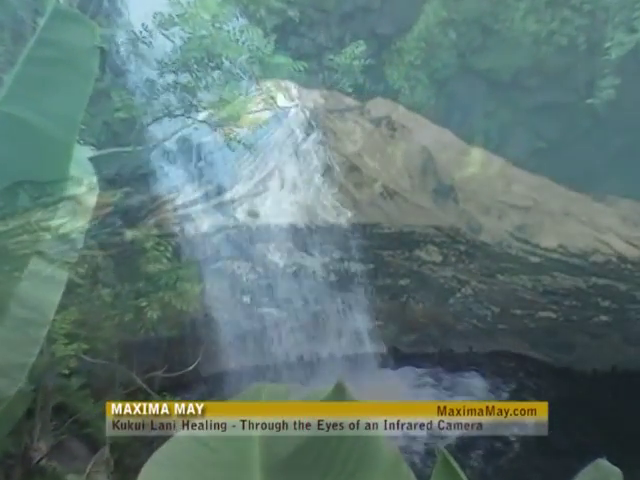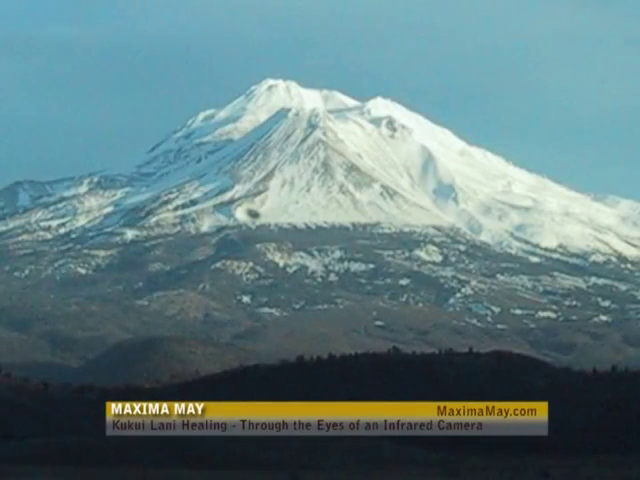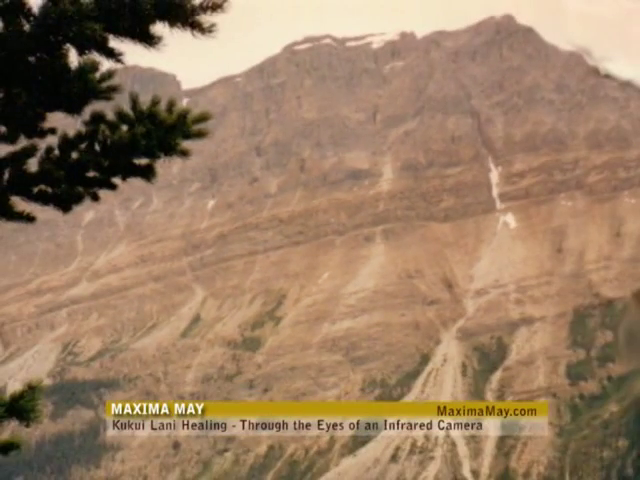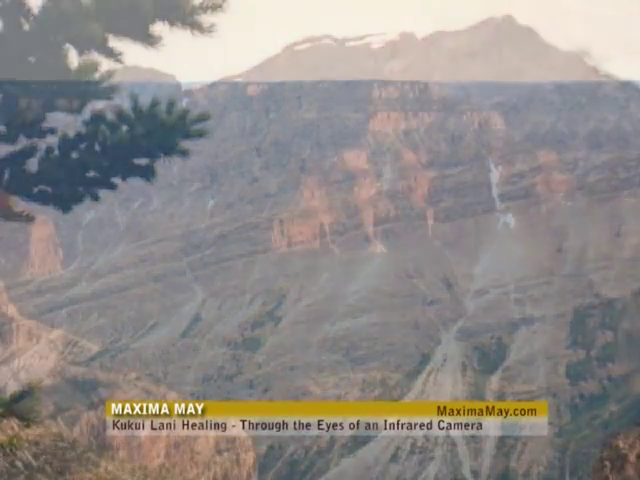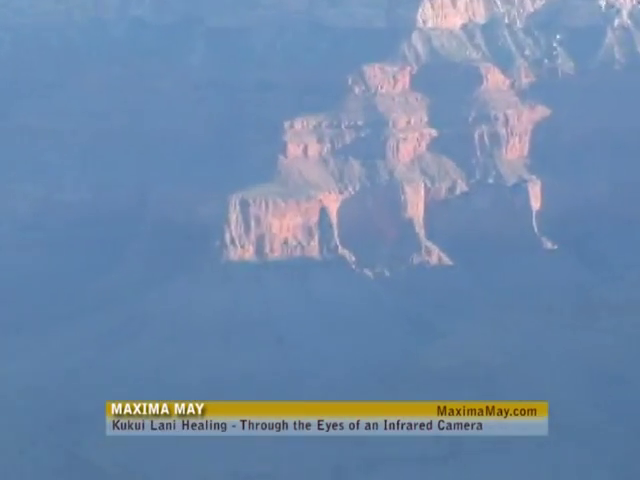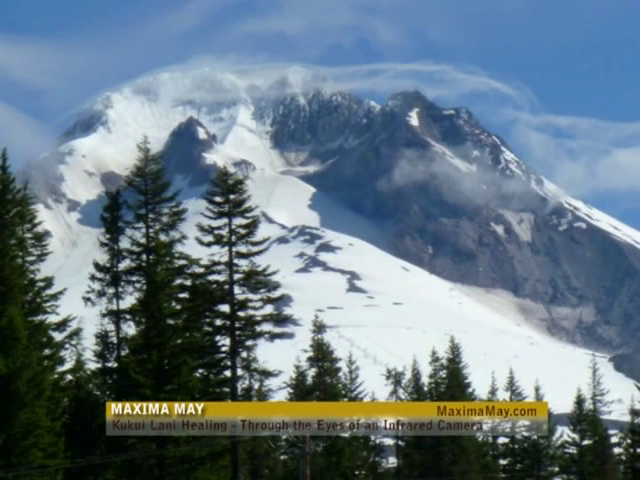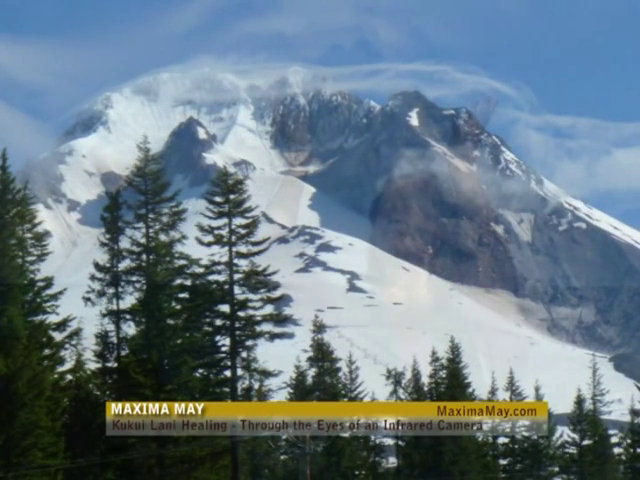Fill your mind, body, and spirit with the strength of the mountains. The energy is powerful and empowering. It represents strength. Continue to fill yourself until the energy overflows down into Mother Earth.